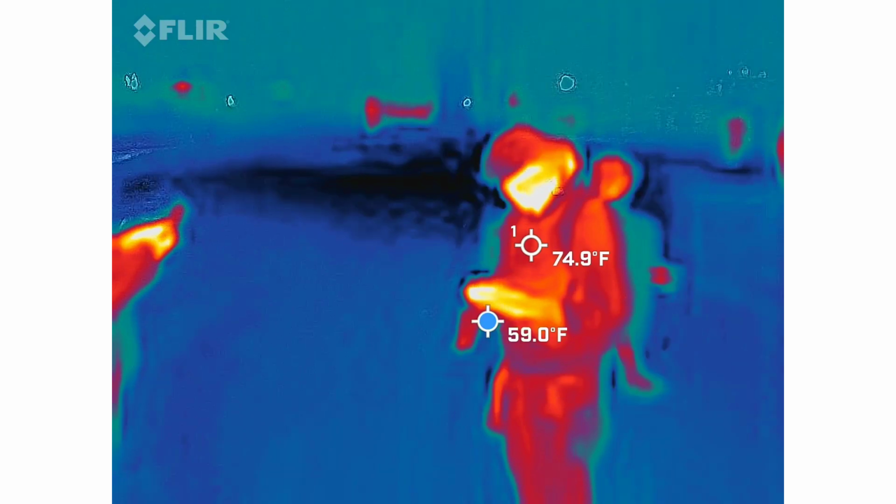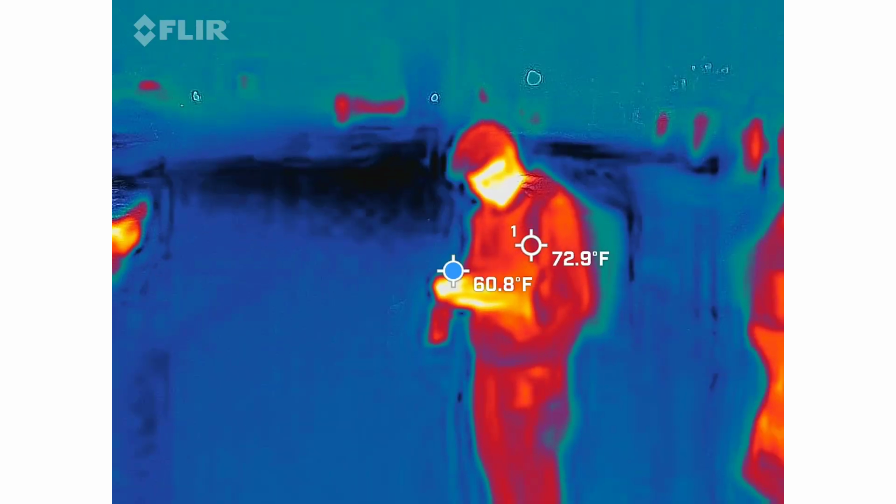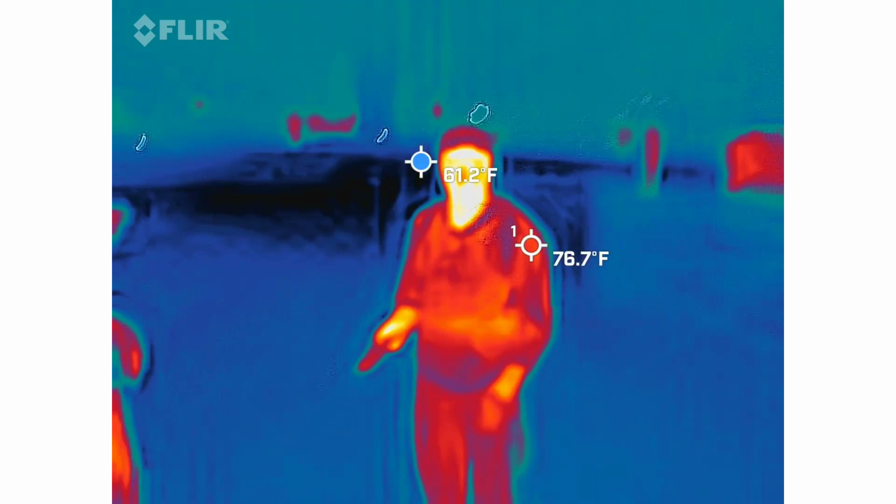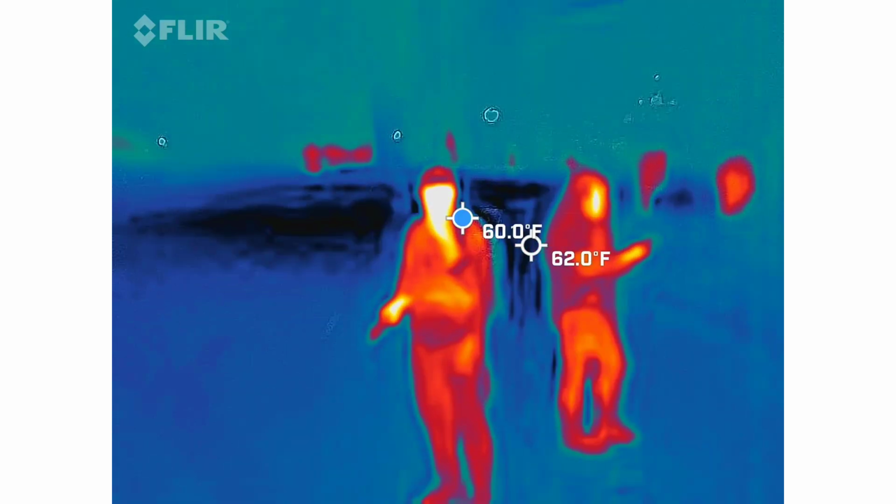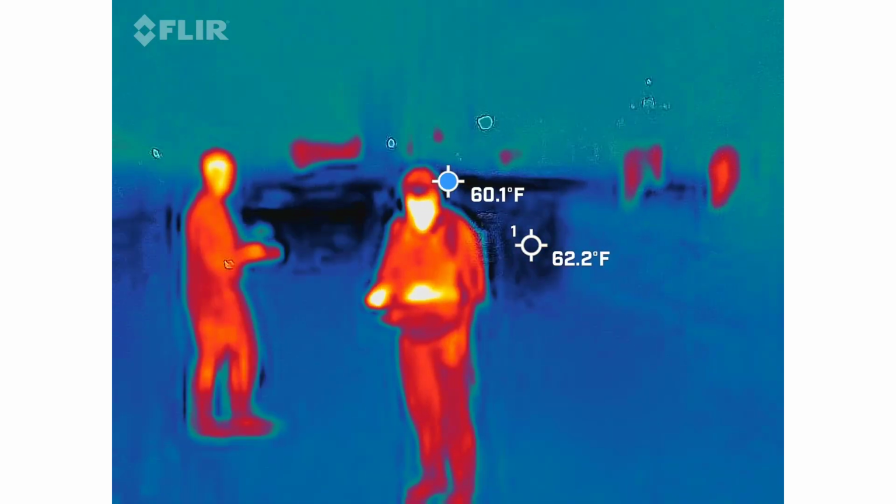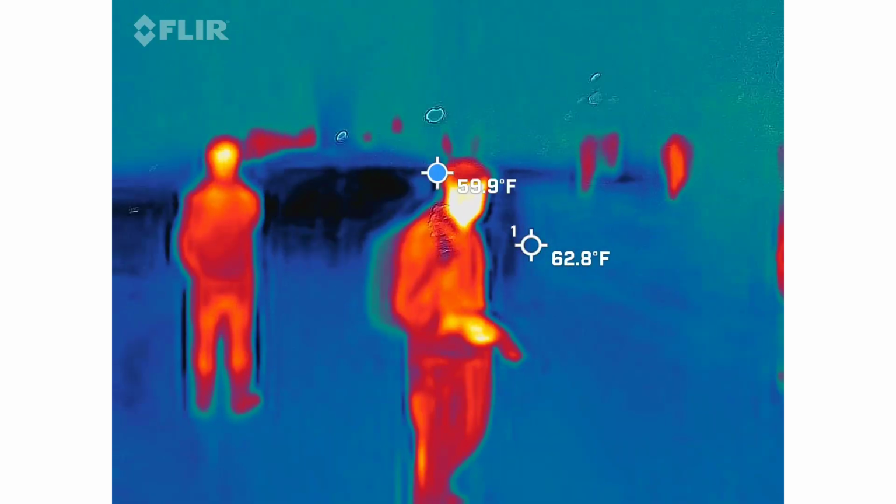I will tell you that the blue dot likes you, Nick. No, I'm being serious. You've moved and it stays with you. That's weird, because normally I'm the warmest thing. Well, that blue dot likes you. So I'm going to keep this on you, okay? You can follow me around. I'm good with it. I'm used to being on camera.